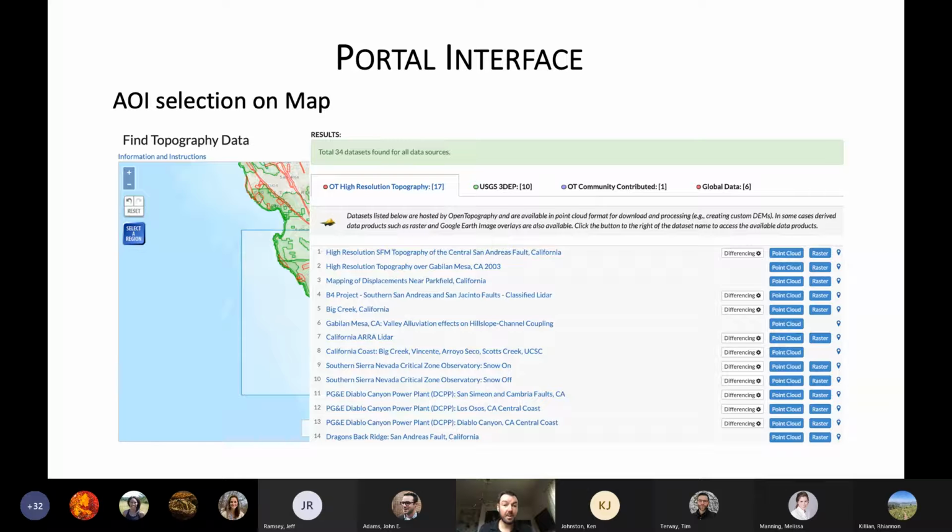After you make that selection, a window pops up. It shows you the available data sets organized by tab. So these are data sets that are either available through the OpenTopography core catalog, via the USGS, or global data sets. So this is the SRTMs of the world. And then you can choose what type of data product you want.